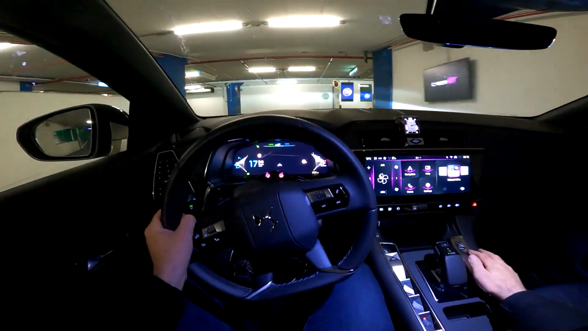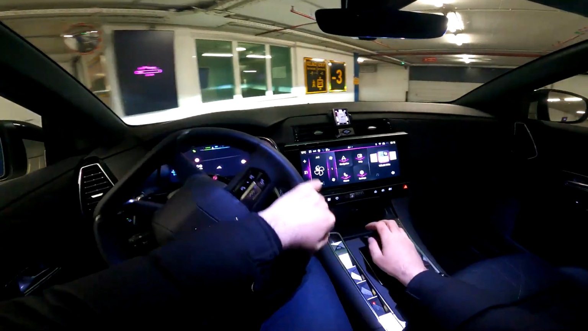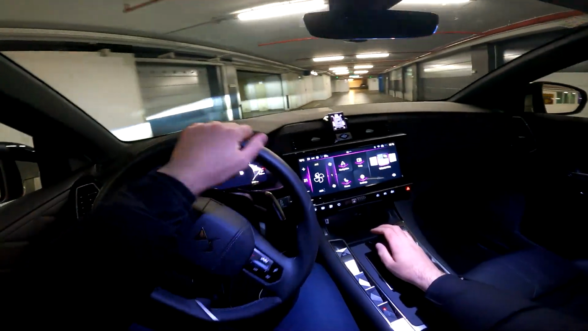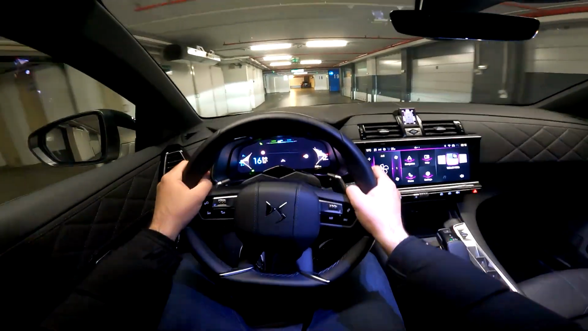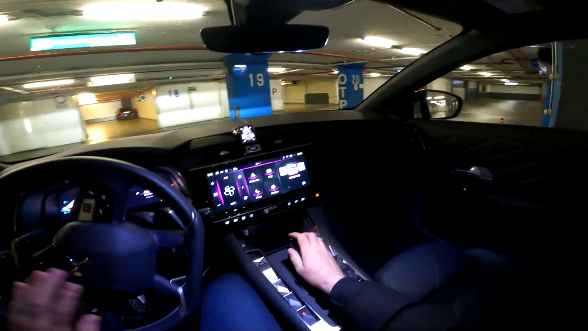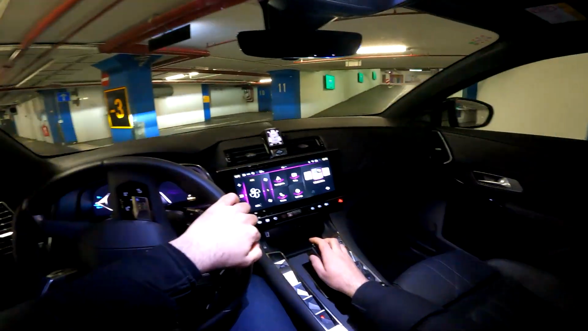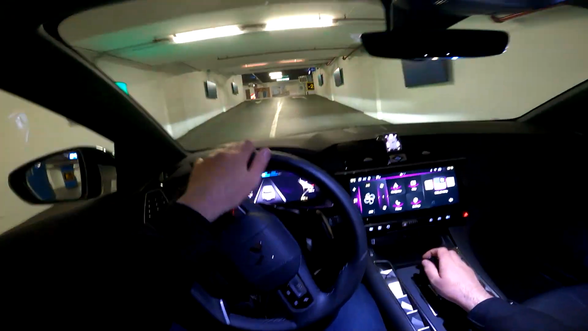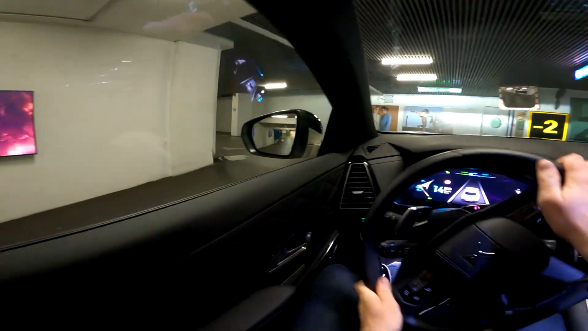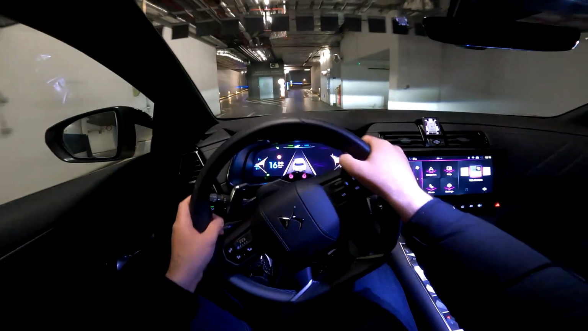So there are a few driving modes, and also the layout here is really nice. We have the new infotainment system, 12-inch touchscreen, and in front of the driver, 12.3-inch digital cockpit with various views that are available. And now we are departing this garage and going on a nice relaxed point of view test drive through my hometown of Zagreb in Croatia.